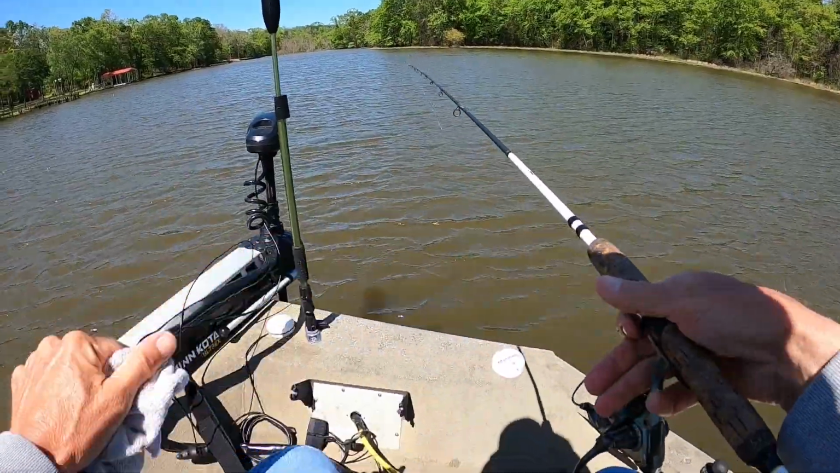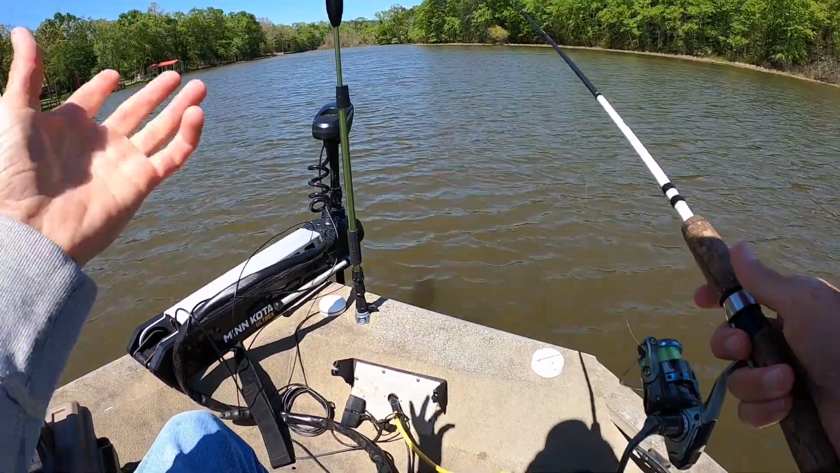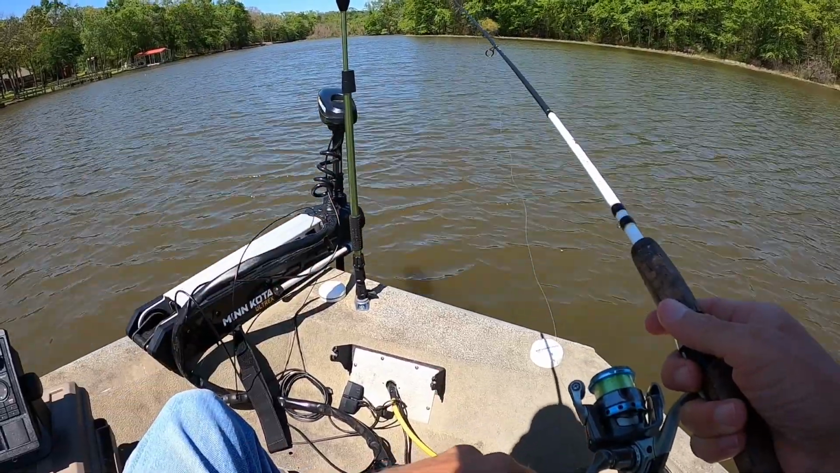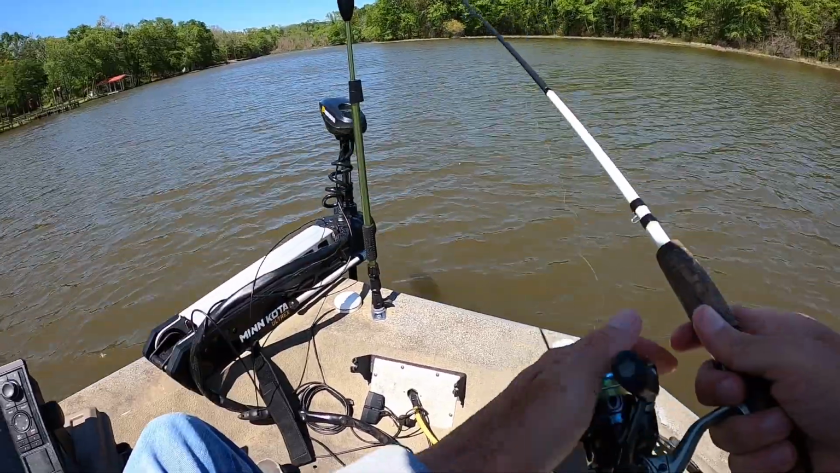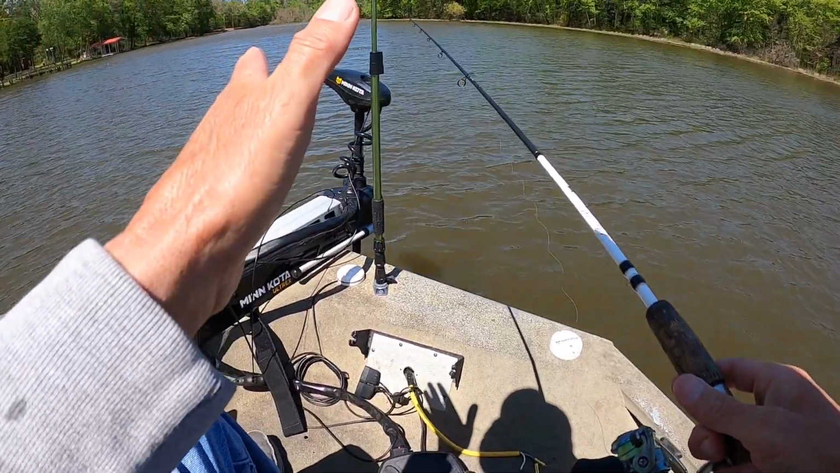I ain't been keeping count, but I've caught my limit and then some, and I hadn't been out here but an hour and a half, maybe 2 hours. Folks have asked me if that Livescope works in shallow water. Well, I hope I'm proving that it does, because this is how I find these fish now.